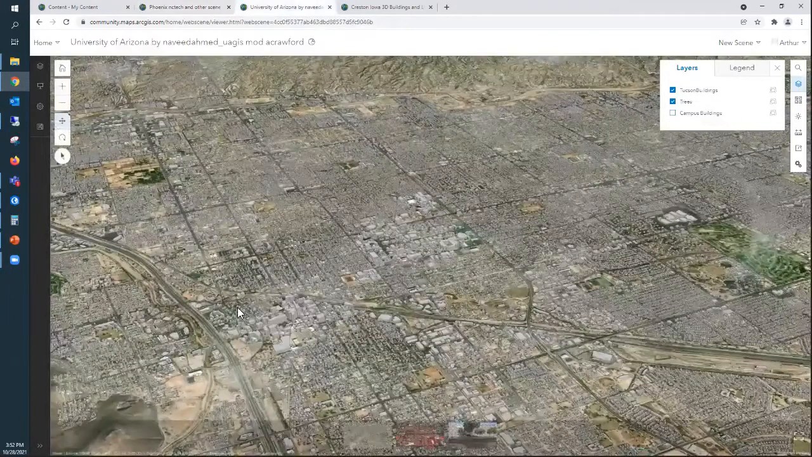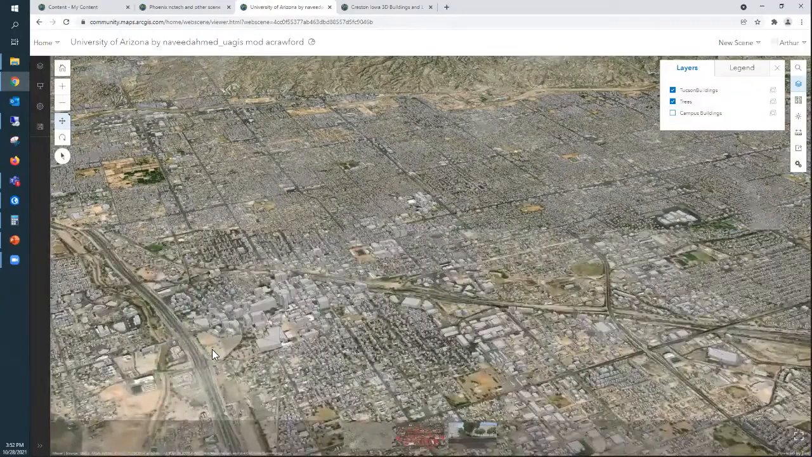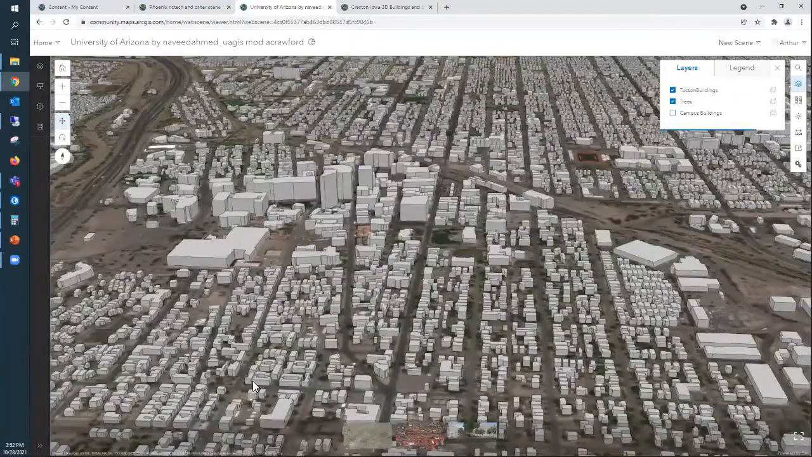So this is the data that was actually produced for the Tucson buildings, where one of our urban people took this as a demo for Tucson, where they took all the buildings and made them 3D with just basic heights. And you can zoom around here and see the buildings come up, and they're just extruded to the height of the building.